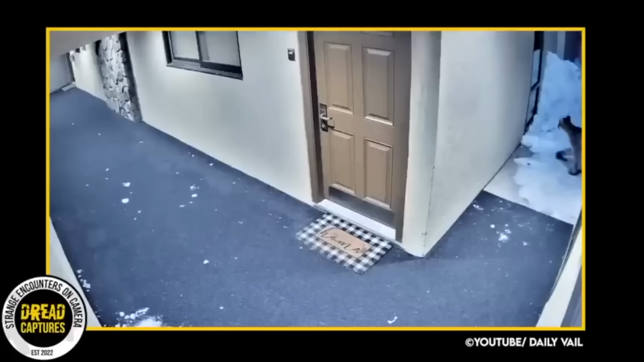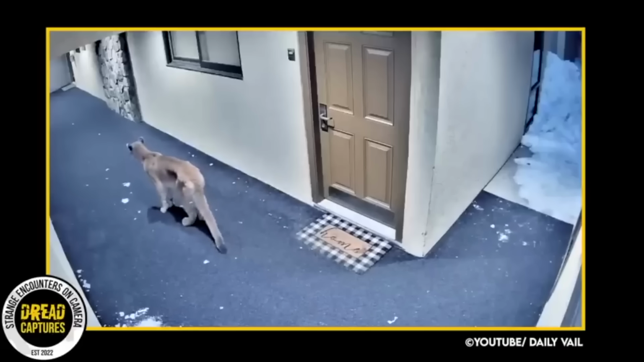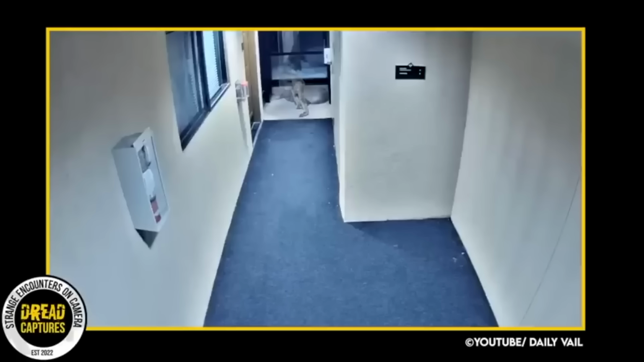This next clip comes to us from the Daily Vale in Colorado, and what you see on camera needs no introduction. As you can see, a mountain lion has sauntered into a ground floor ski chalet, which appears to have no doors. Look, I understand ski in and ski out, but one door wouldn't hurt. Anyhow, the cat meanders around the hallway undetected, just checking things out, and somehow he must have gotten stuck in there, because he eventually even spends the night, curled up down at the end of the hall.